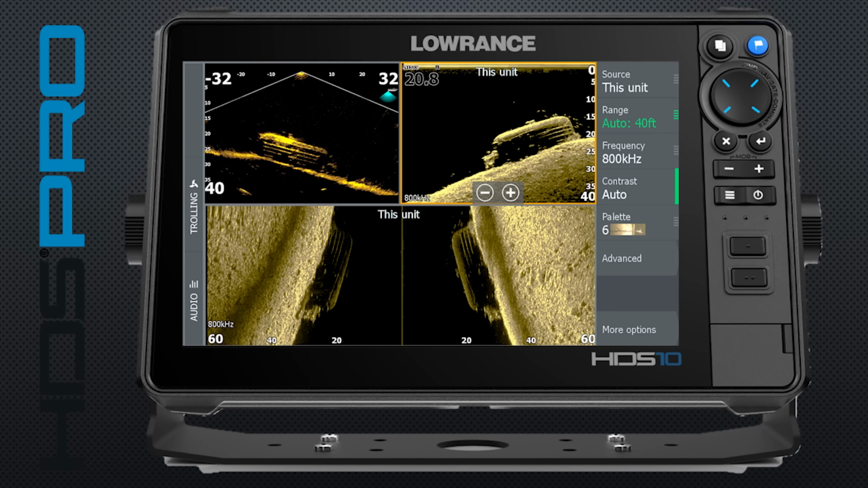So we're gonna start with the HDS Pro, which is their new high-end series. Now this is basically just like your HDS Live unit with a few changes to it. So we'll start with the physical changes to the unit.